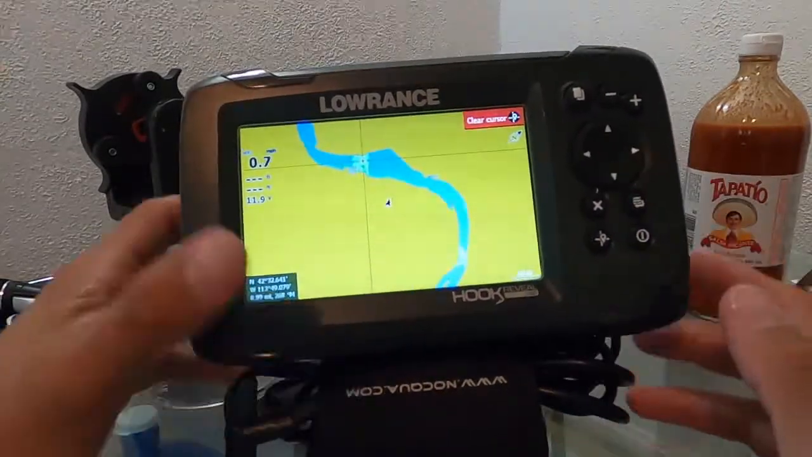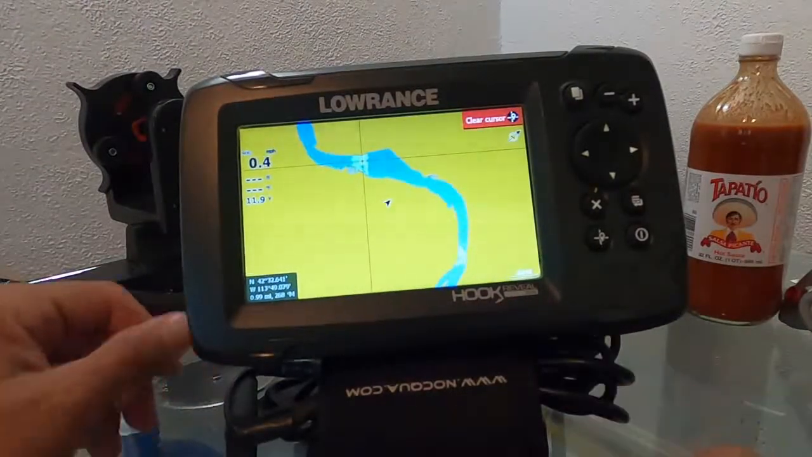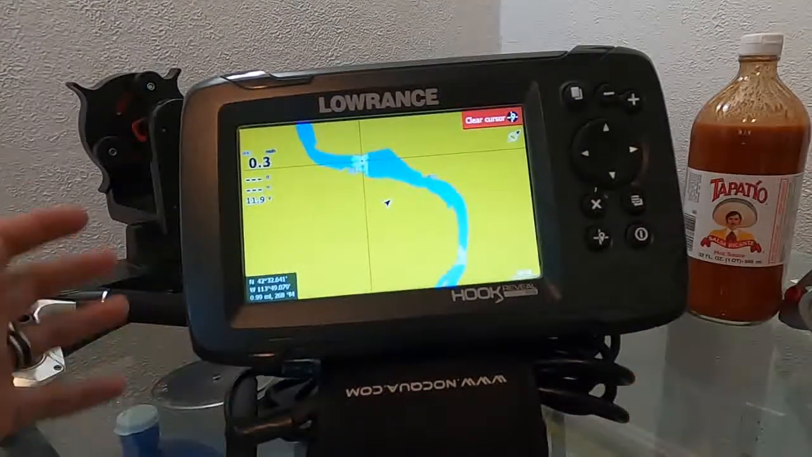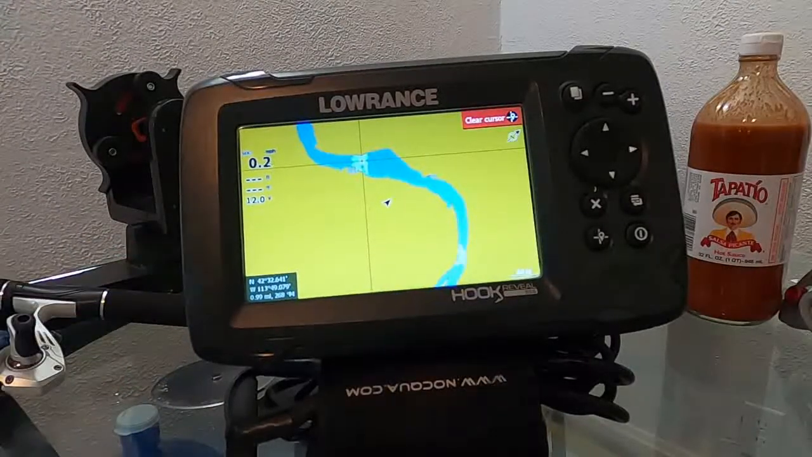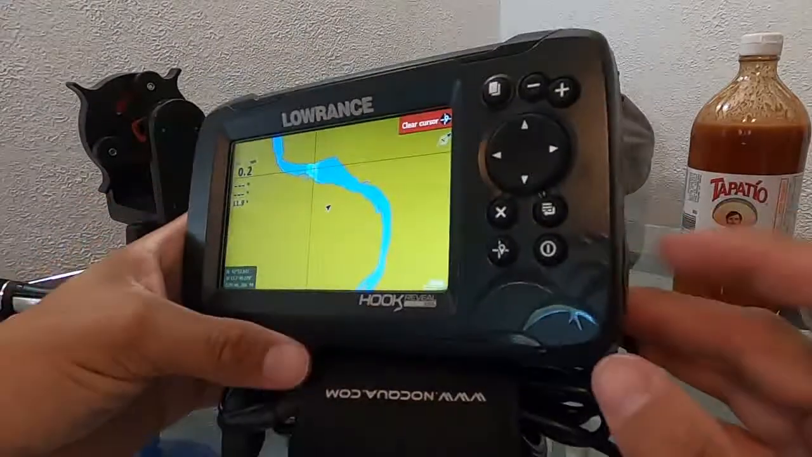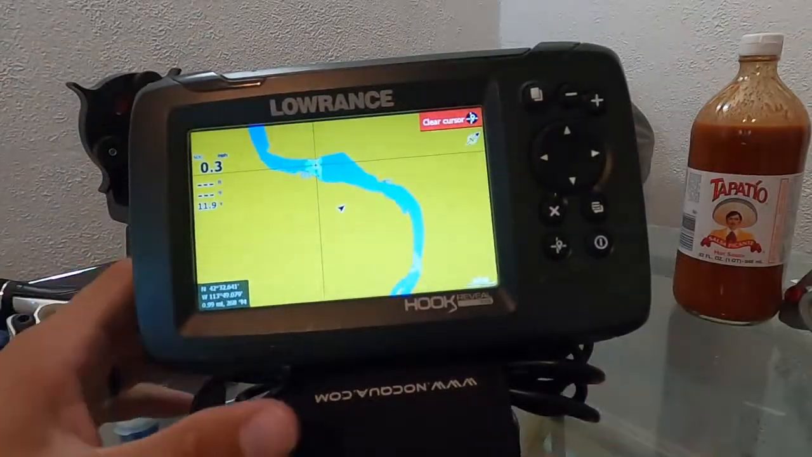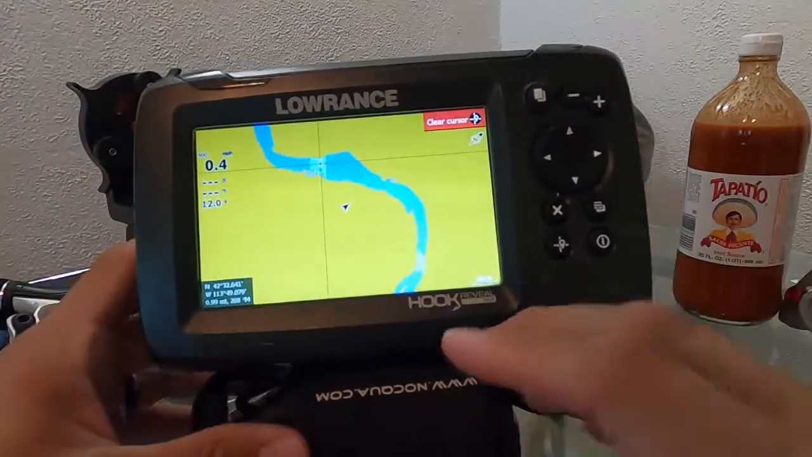Now, this mapping feature is actually on the regular Hook2 series. It really is, except for the X's. Again, no X. If you got an X unit, you're not mapping. I don't care who you are, you're not going to be able to map. You don't even have the option to have a card there, period. But anyways, that's some simple features there that I love.